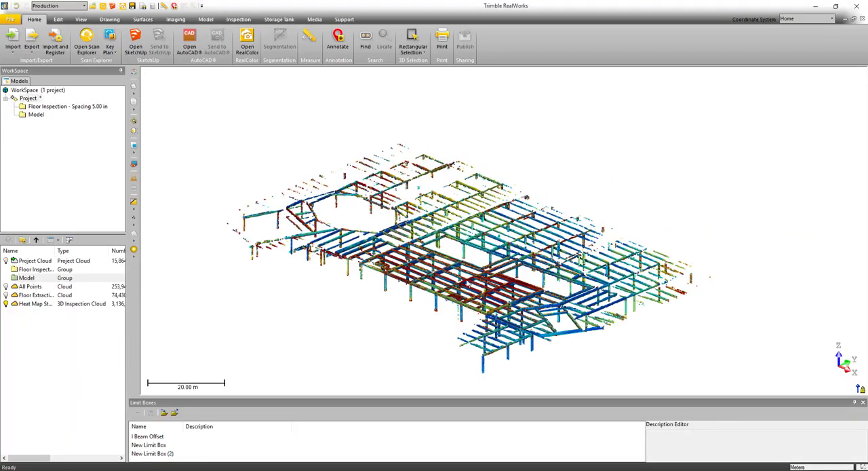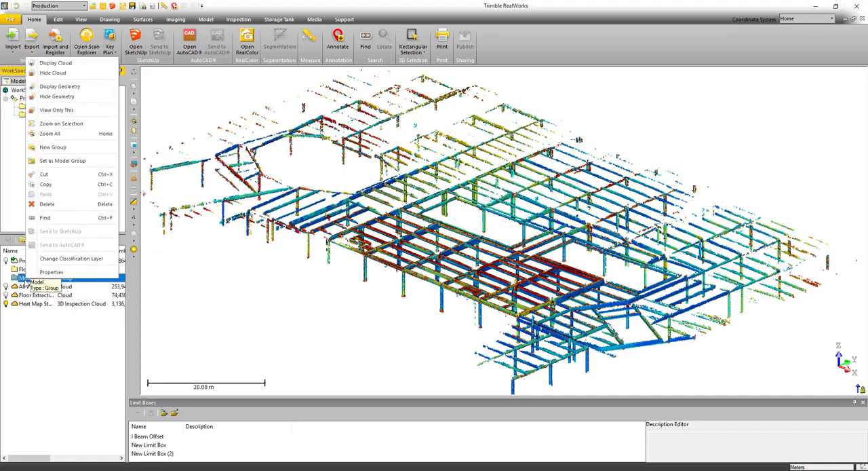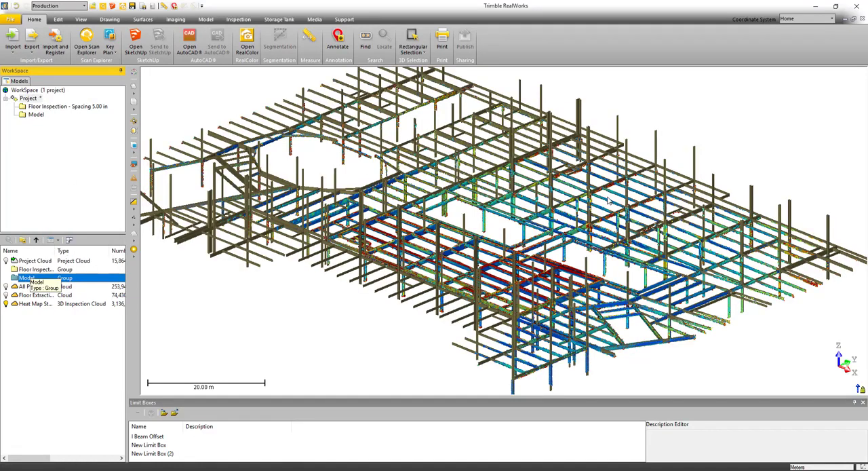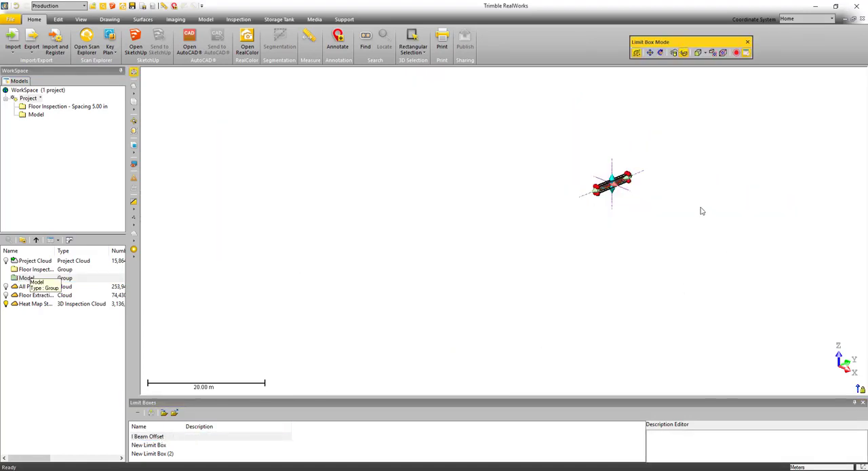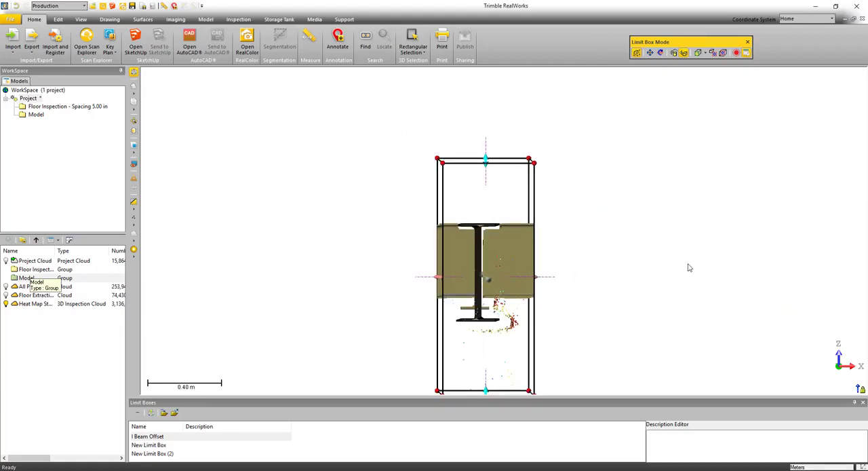So the great thing about being able to import an IFC is that you can use that design model to compare to the as-built point cloud. So you can see here I've gone through and created an inspection point cloud that I can colorize based on how far away it is from that design IFC model.